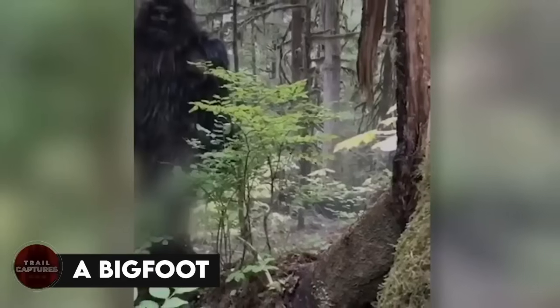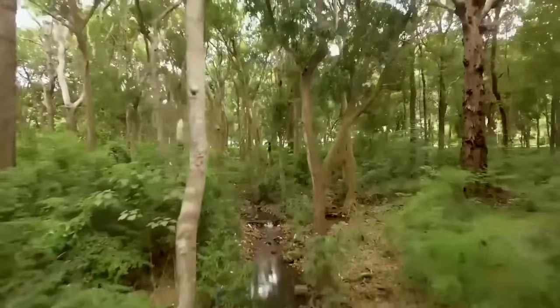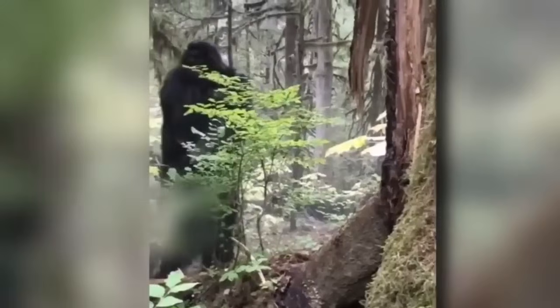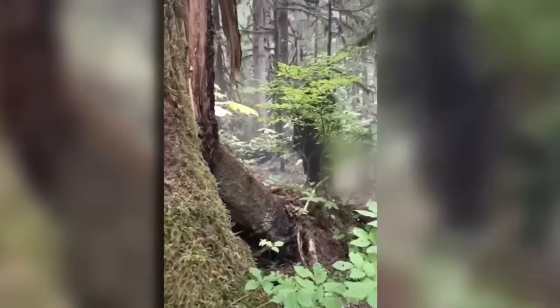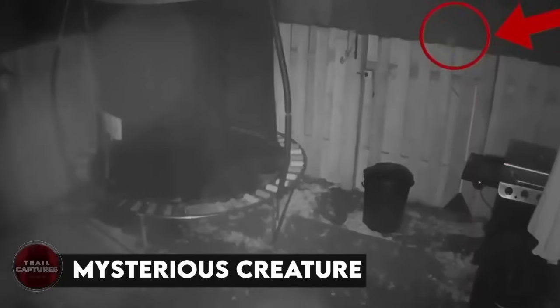A Bigfoot. Cameras can be handy at times, but we need to be careful because sometimes trying to record dangerous things can lead to unfortunate circumstances. For instance, take the case of this man who tried to record a Bigfoot strolling along in the woods. Guess he was lucky, or maybe hiding perfectly, that the creature didn't notice him, or we wouldn't have been able to get this footage.